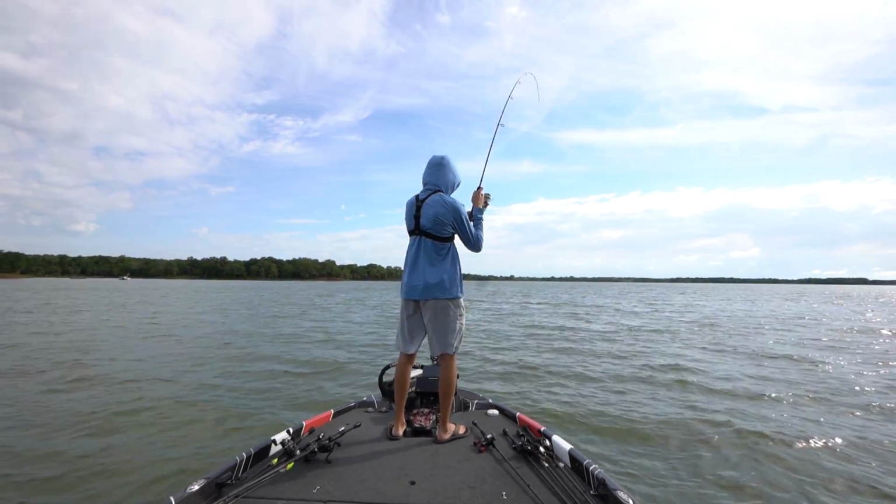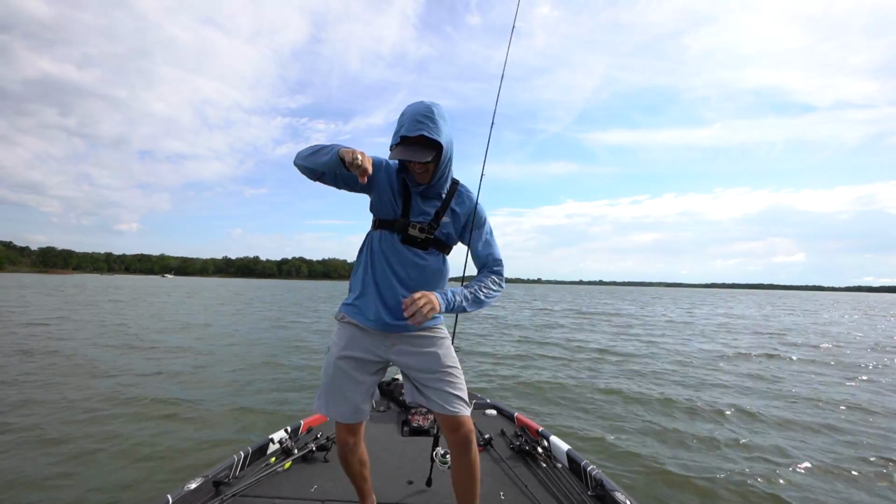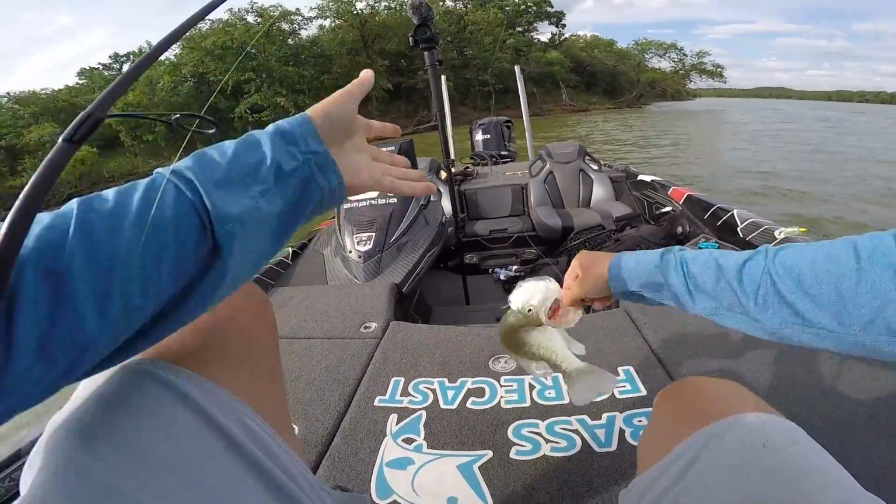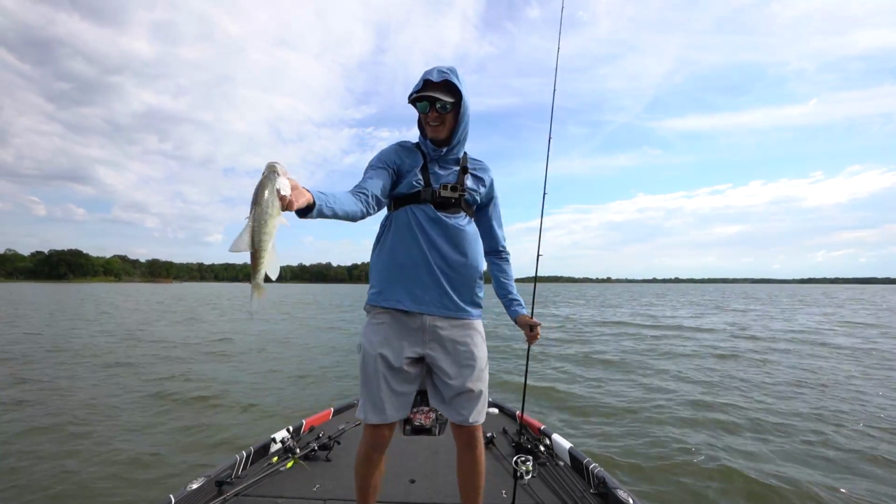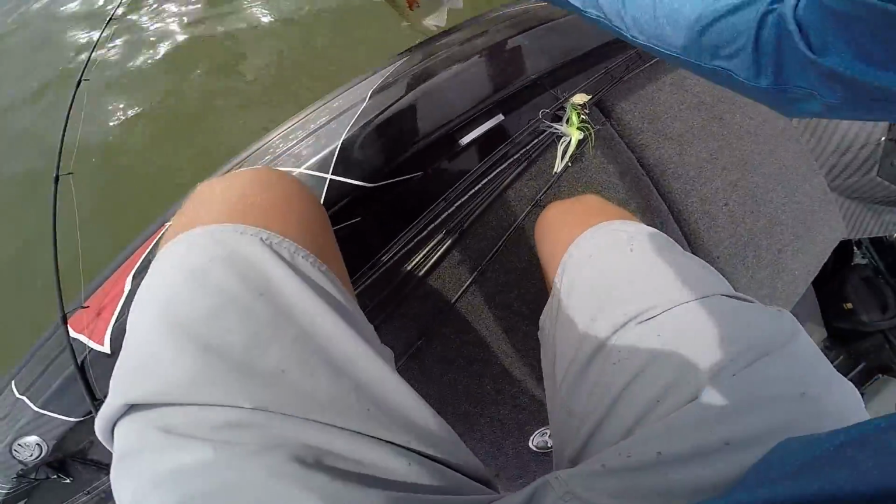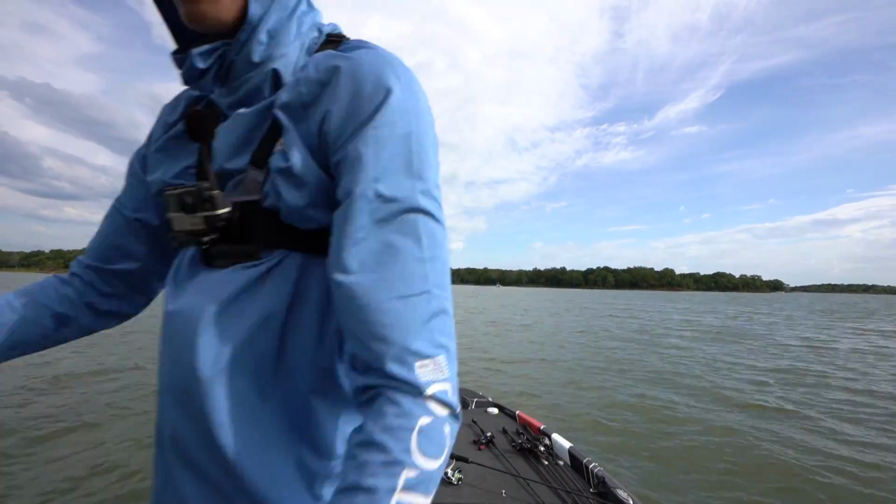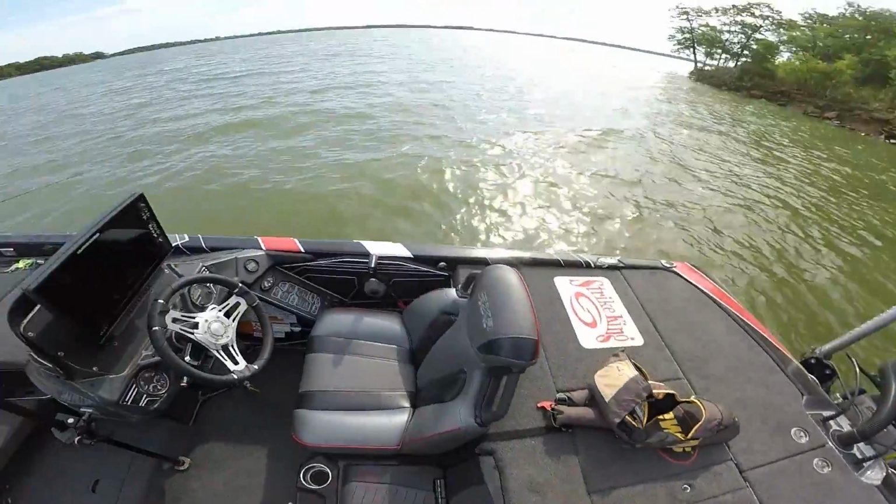Oh yeah, that's a bigger one. Oh my gosh, yes! Look at this slab. Look at this absolute chungus. Holy cow, look at that. That's a big one. That right there is a bona fide toad. Oh, he's bleeding. Don't bleed in my boat, please. I must have got him in the gill. Look at that one, that is huge. That one's going in the box. In the box. I need some more water for these guys.